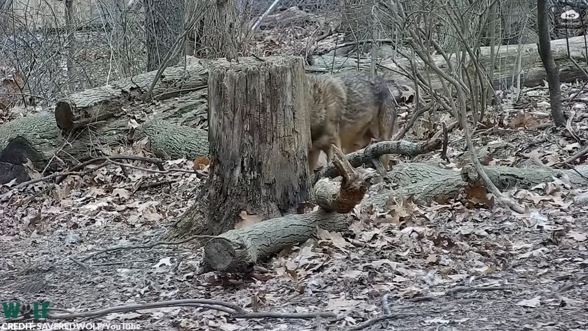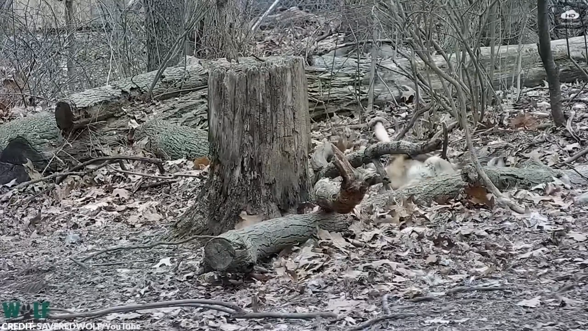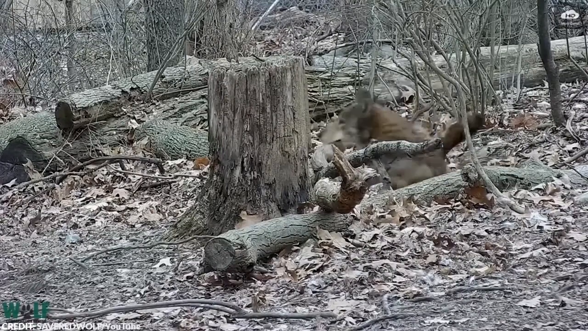Actually, this wolf probably wasn't behaving this way because it was itchy. Instead, it engaged in a typical wolf behavior called scent marking, or scent rubbing. This behavior is said to be useful for communicating or hunting.